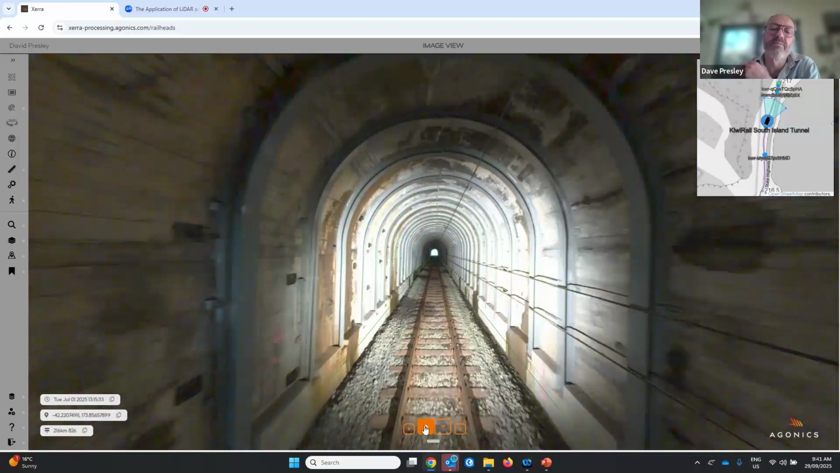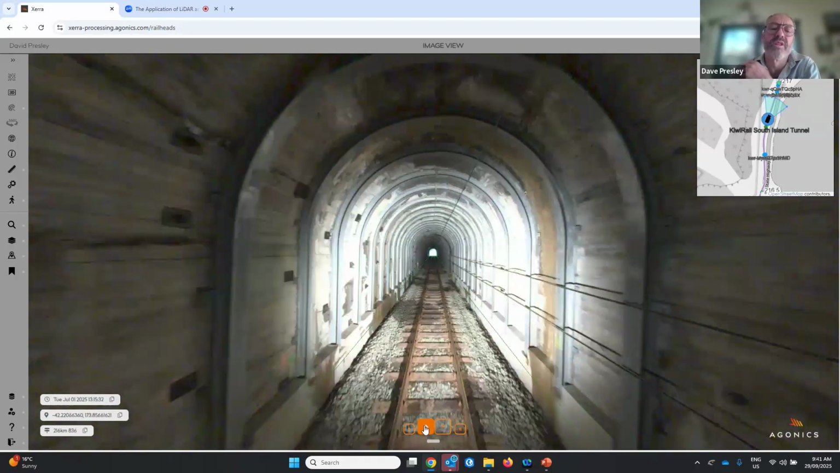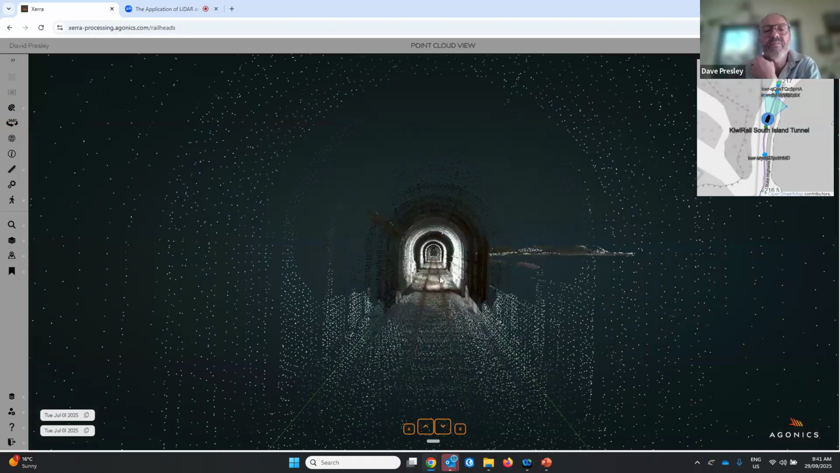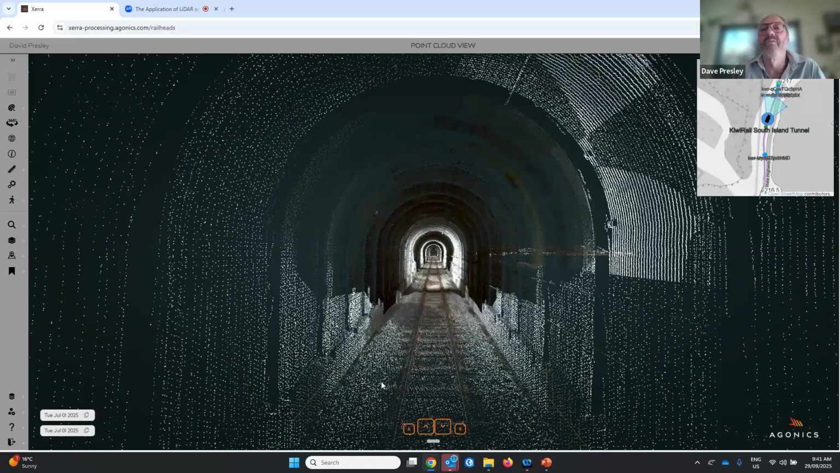There was a lighting system put on this KiwiRail canter so that we could get really good imagery through the tunnel. And then the point cloud, of course, comes in as well. So this is now the LiDAR point cloud through this network. If I wanted to, for instance, generate a cross-section and measure the width of that tunnel.